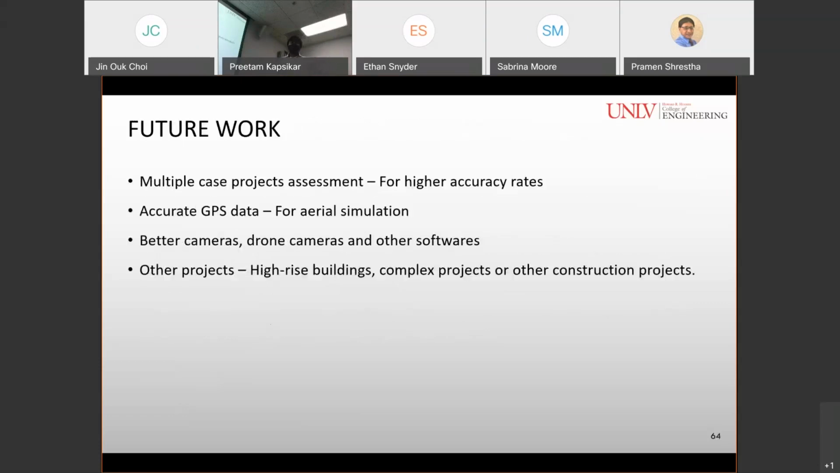So for the future work, multiple case projects should be assessed for higher accuracy rates. Accurate GPS data should be utilized for aerial simulation in the software. Better cameras, drone cameras, and other software should be utilized for point cloud generation. Other projects such as high-rise building, complex projects, or other construction projects should be analyzed for geometric quality assessment using this approach.